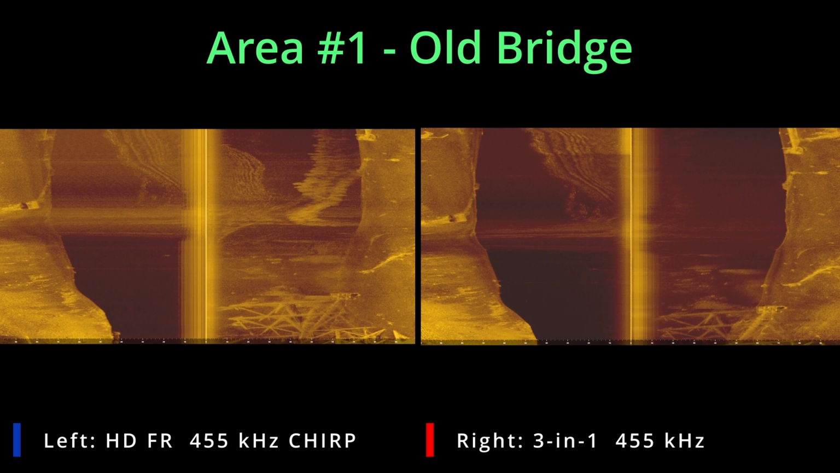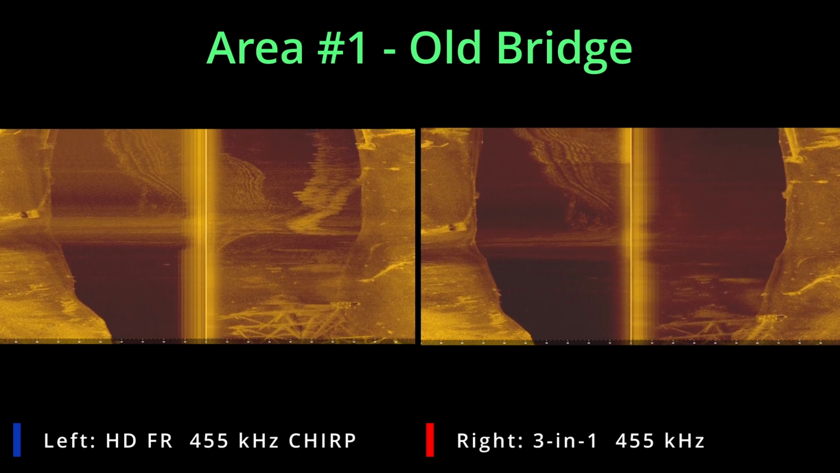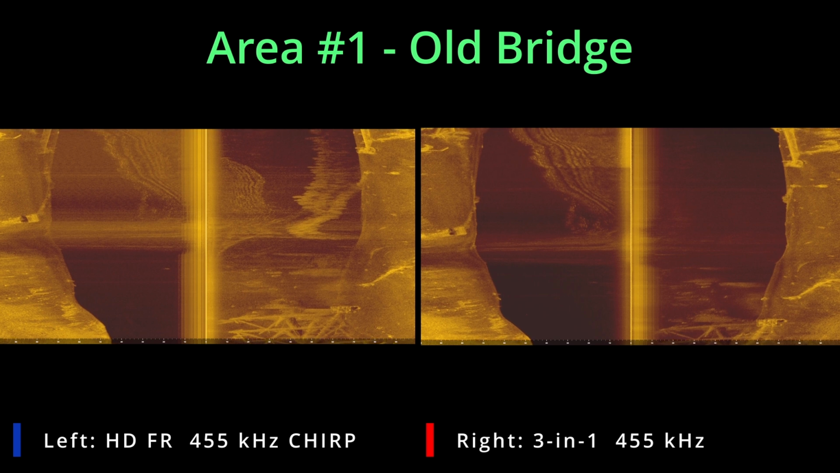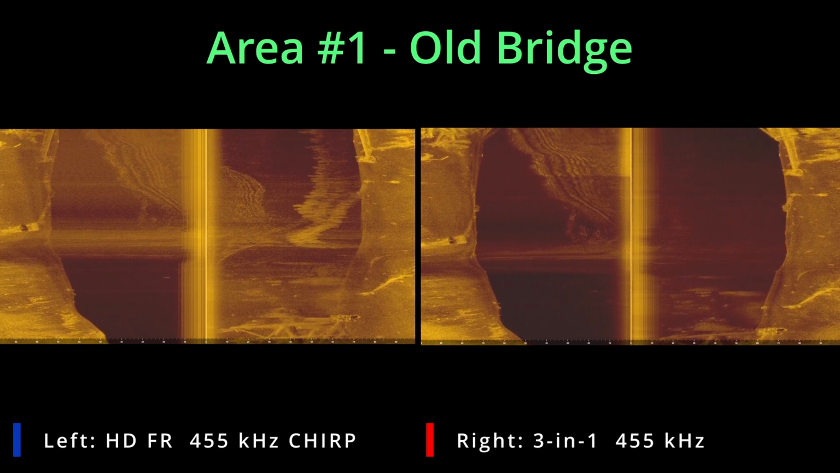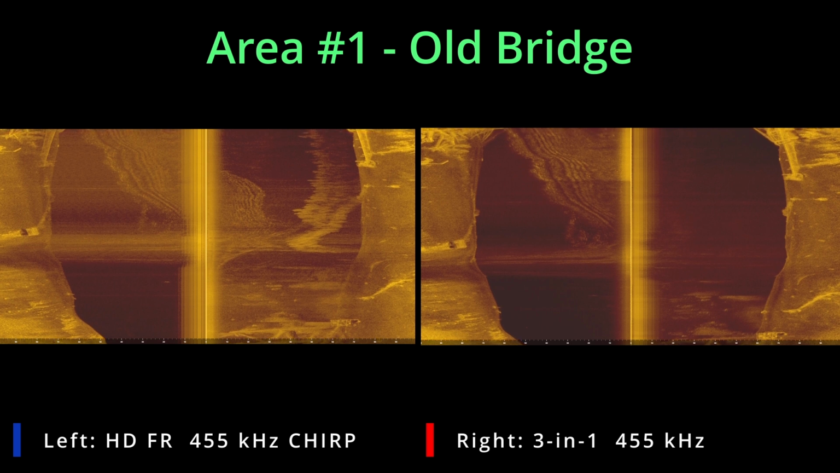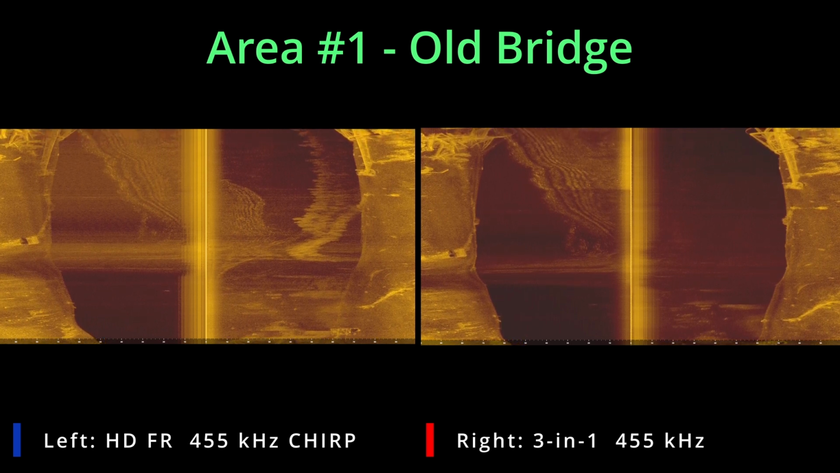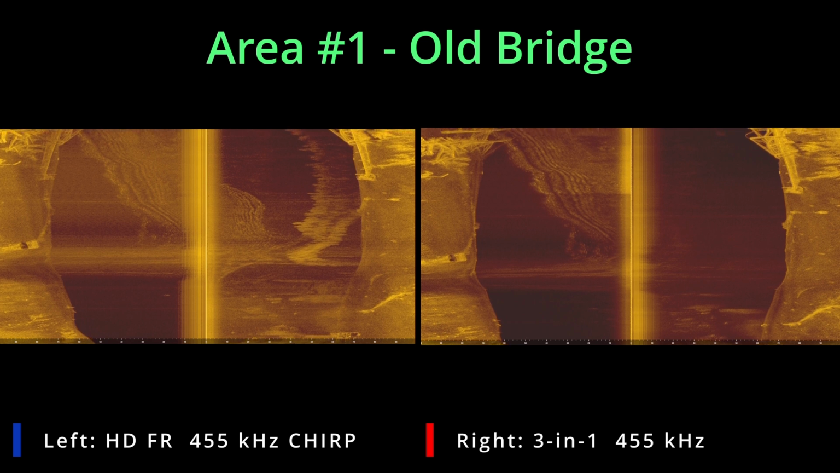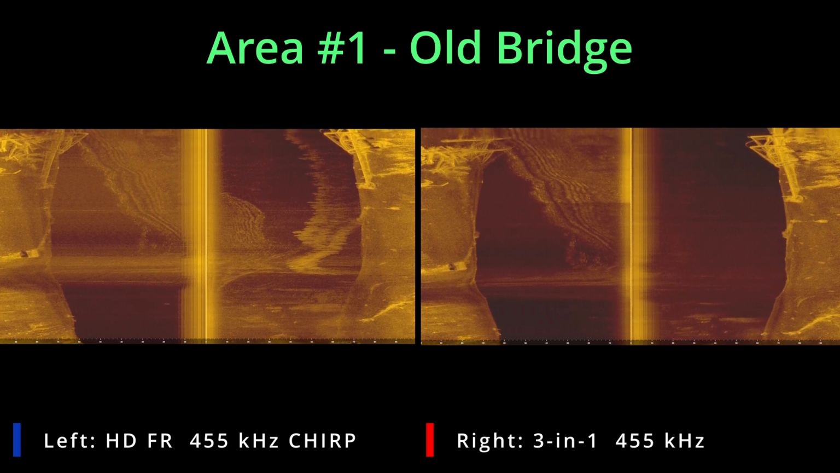You'll notice there's a heavy bar in both of the screens here. What happens is as I'm turning the boat to get back into position, the way the transducers are moving and the water's moving around those transducers creates that water column effect. So basically just ignore that type of stuff, but what you're really looking for is the bottom itself, and you can see the bottom detail is pretty much there.